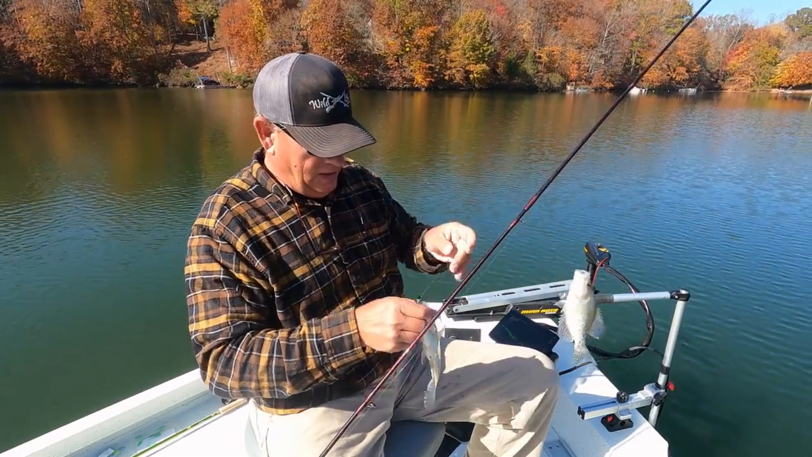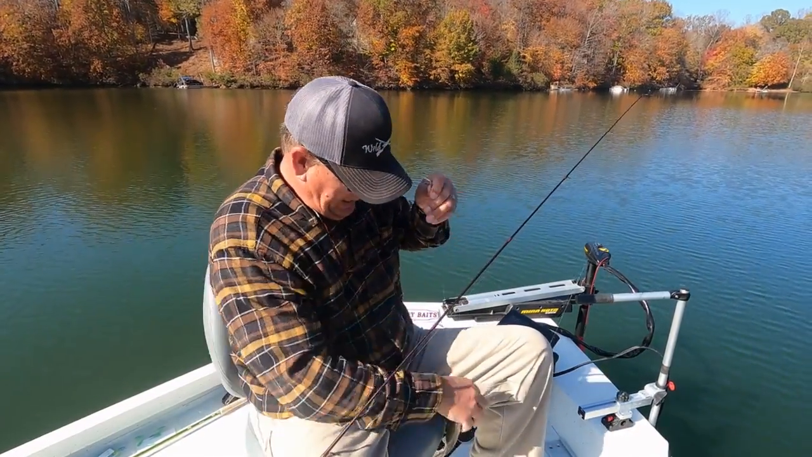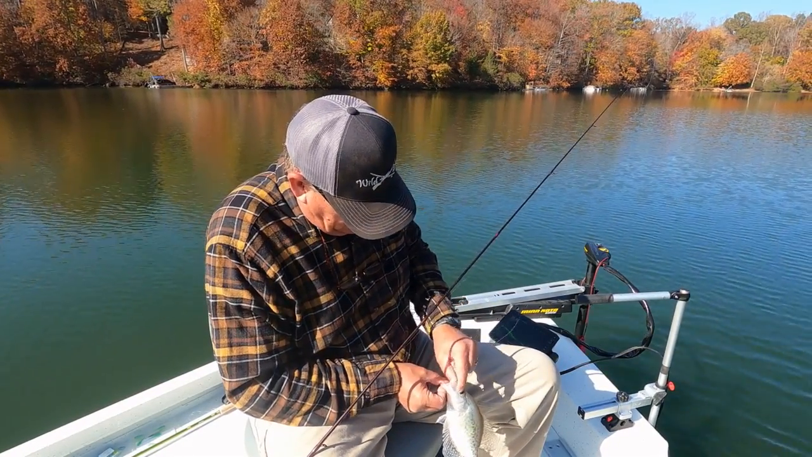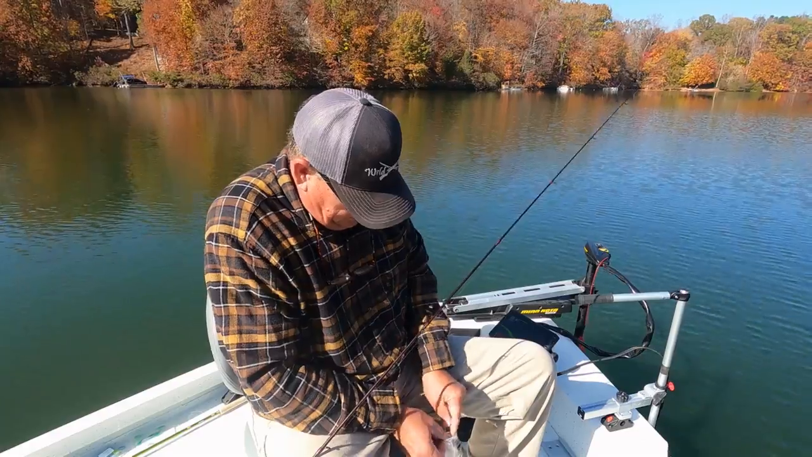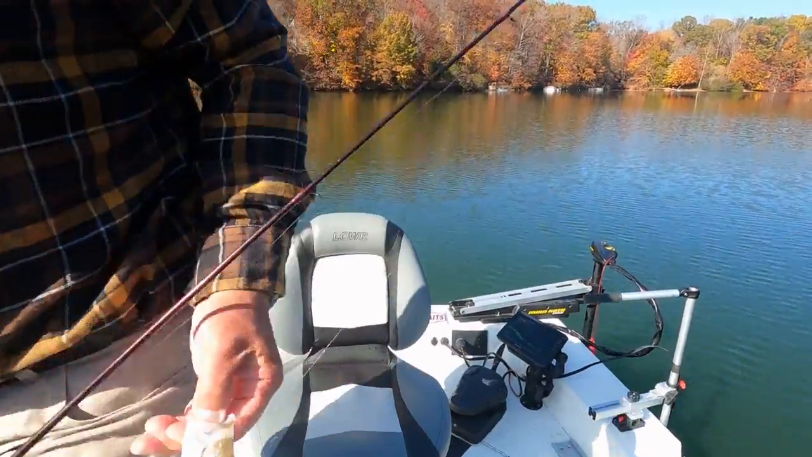I like the hair jig. Just a small crappie, about 9 1/4 inches. Let me get my pliers. He swallowed this thing.